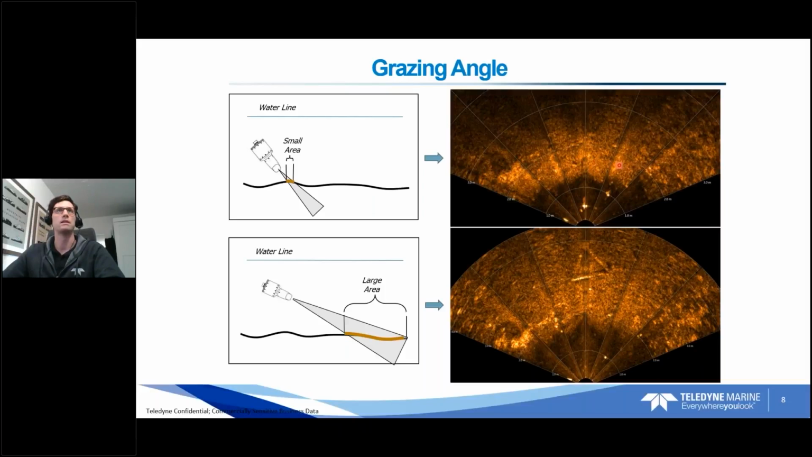This is, generally speaking, not what most people want. What is more preferable is the bottom image, which is a much shallower grazing angle, meaning we're grazing the seafloor here. We're getting a very large area of coverage, which really fills our swath. We can see the full area of seabed here. In fact, we see an object we didn't see in the top image. So generally, this is going to be the image most people want.